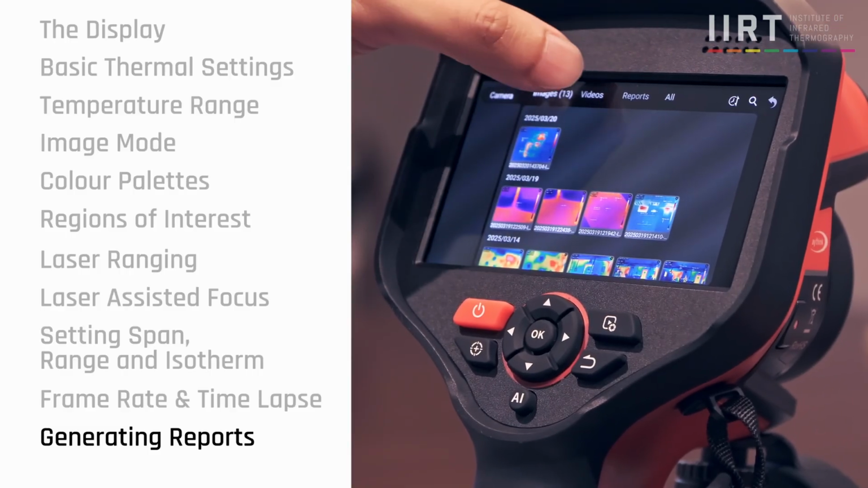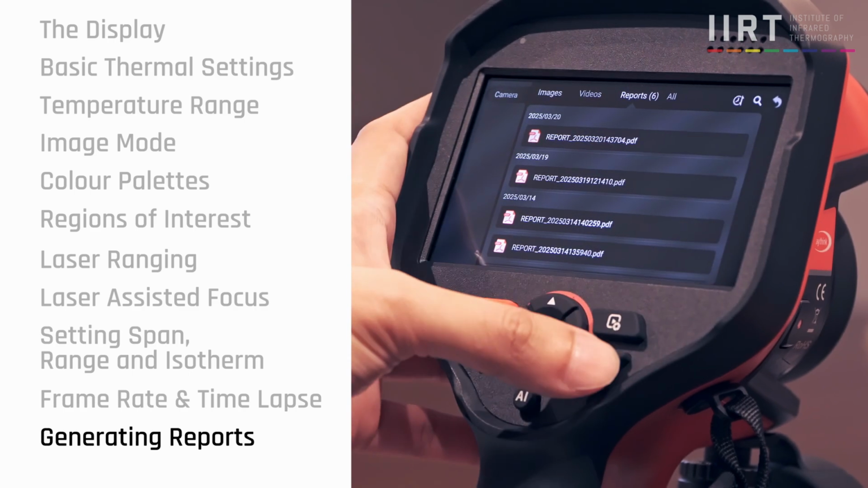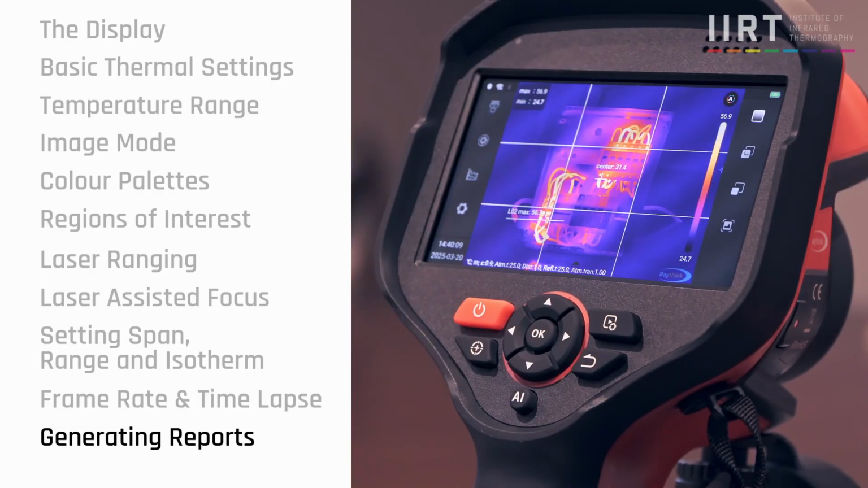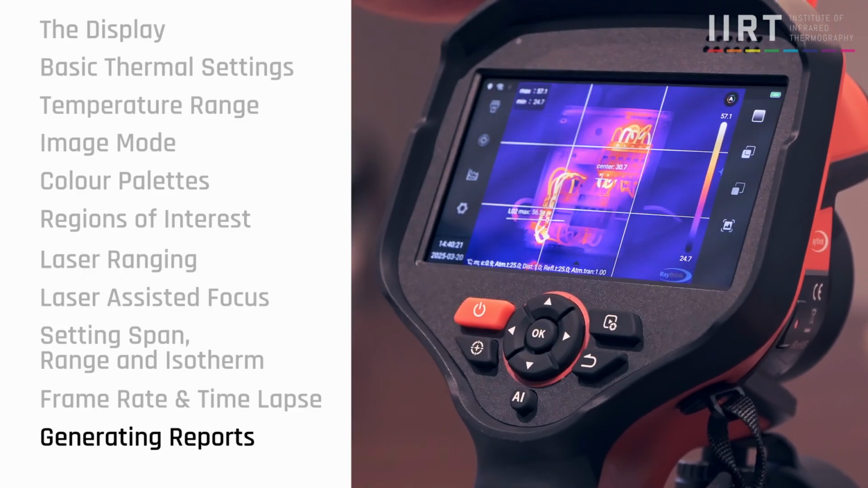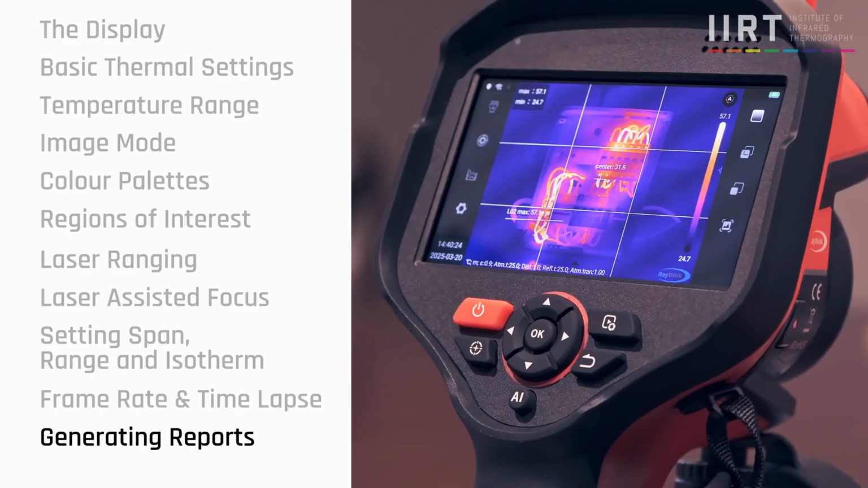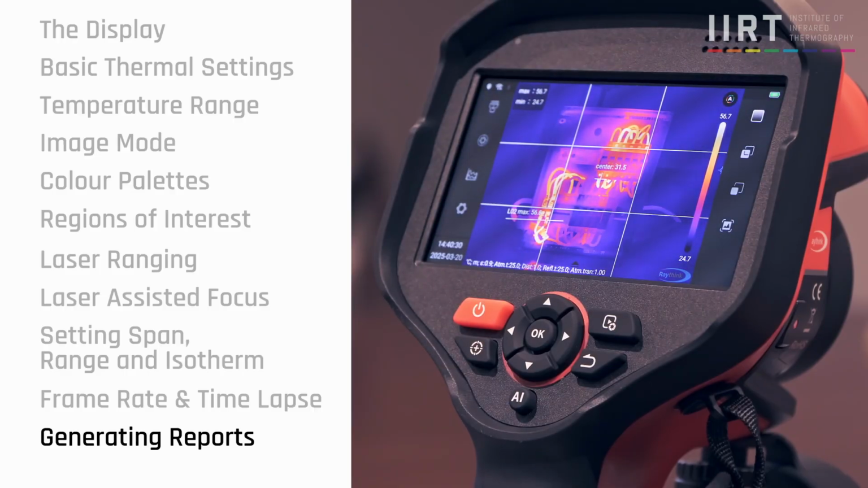All the images and reports can be saved immediately through Wi-Fi and downloaded into your smartphone. Very cool. There's also a possibility of this being sent out directly from the camera as well. Exactly. The beauty of this is that it allows us to insert a SIM card. If you have a 4G or 5G SIM card, we just insert it, and this camera is just another phone with a thermal camera. Of course, you cannot take phone calls, but you can send all the information to the internet. Right. Very cool.